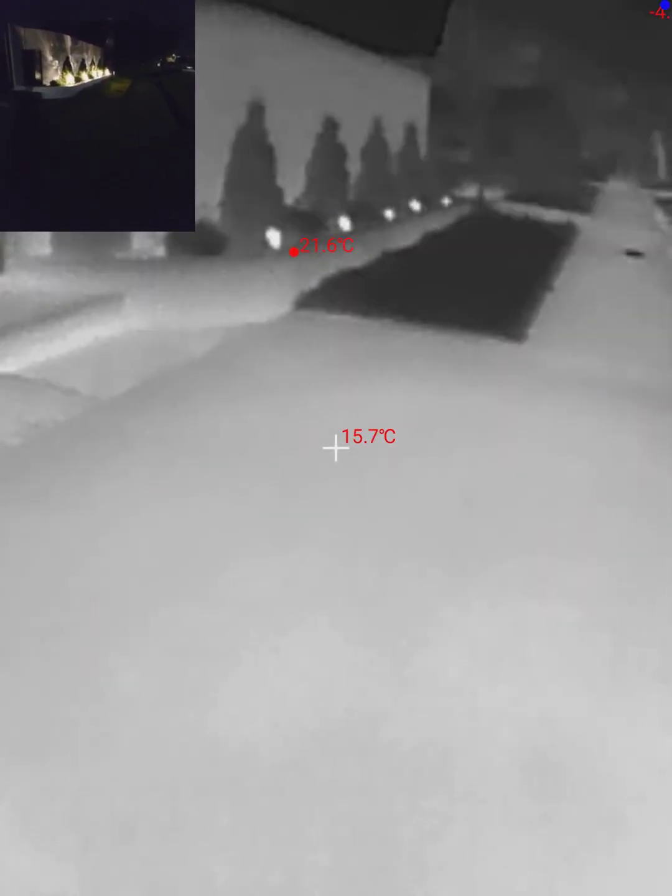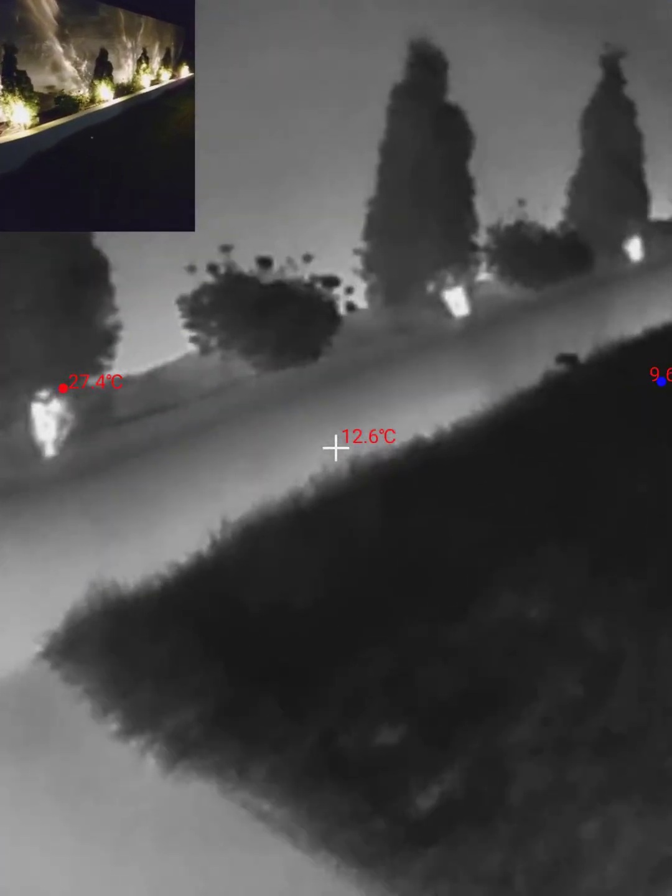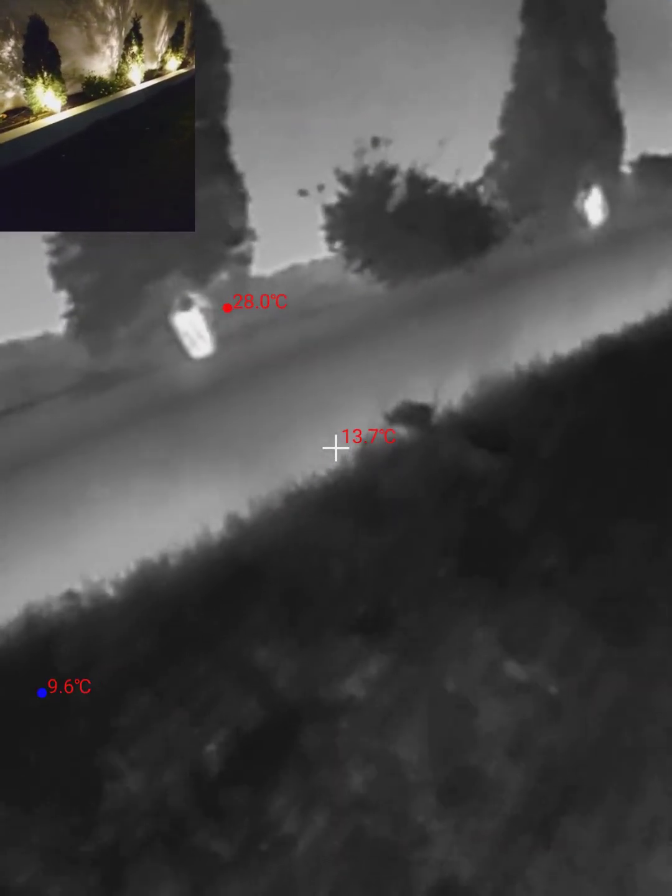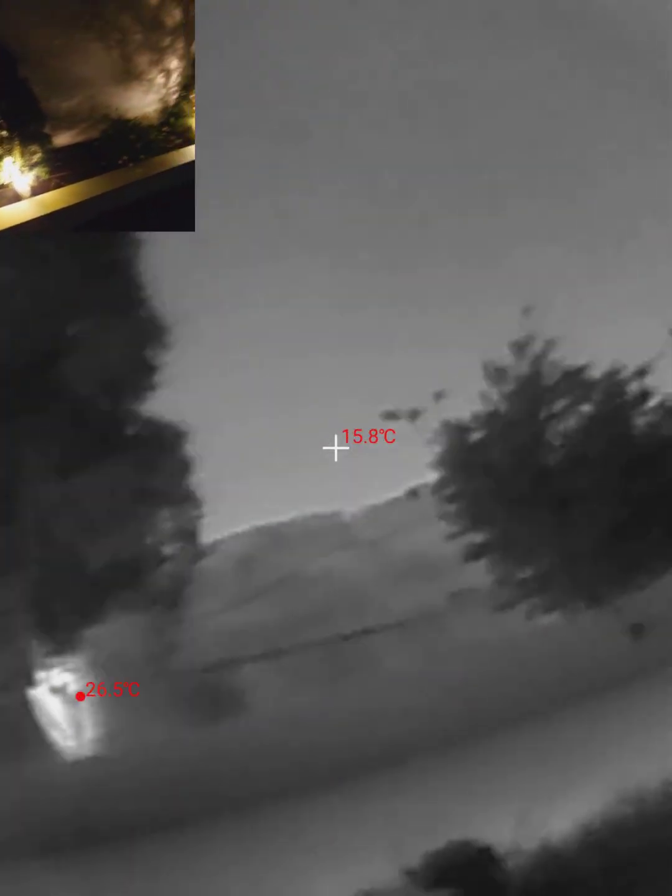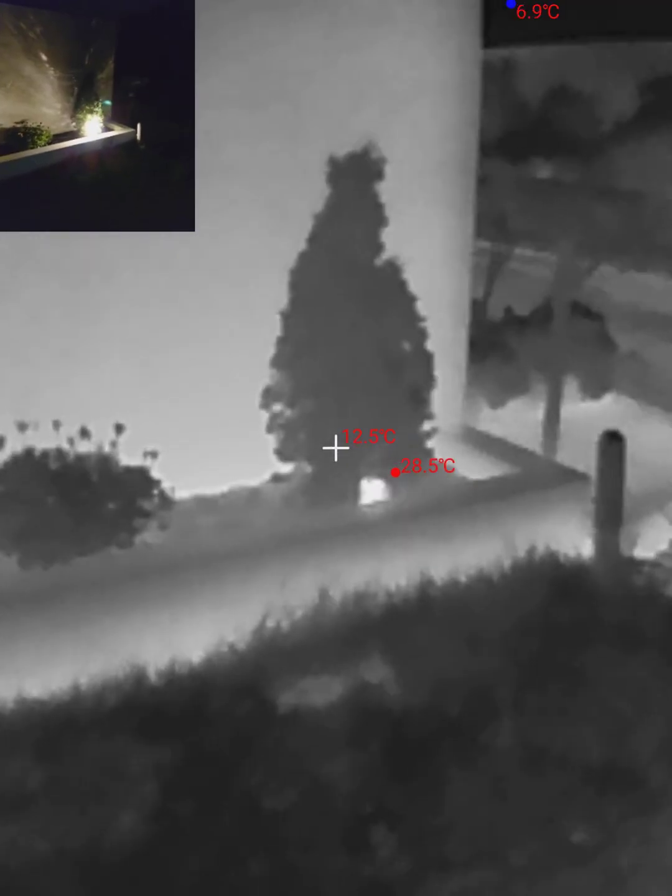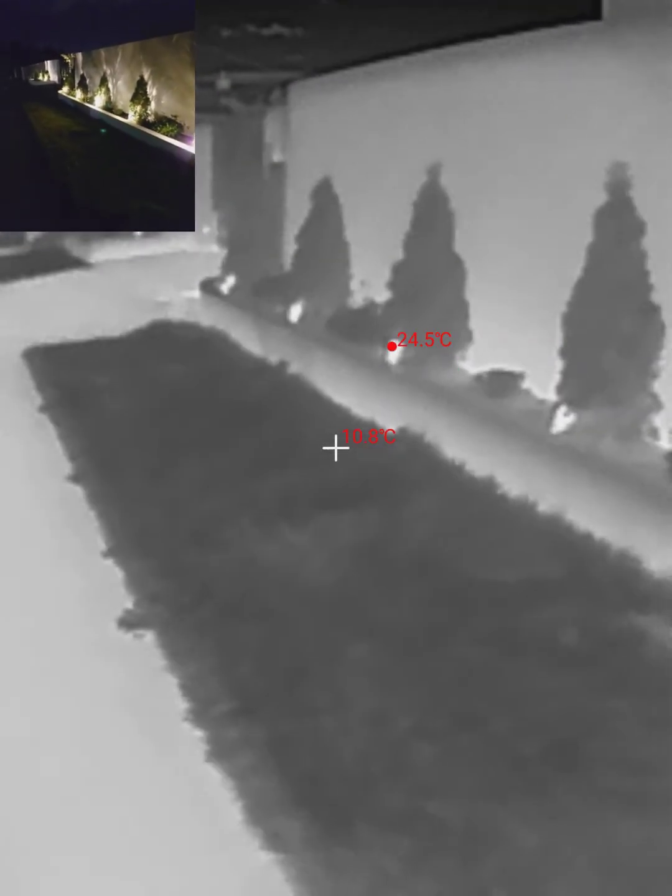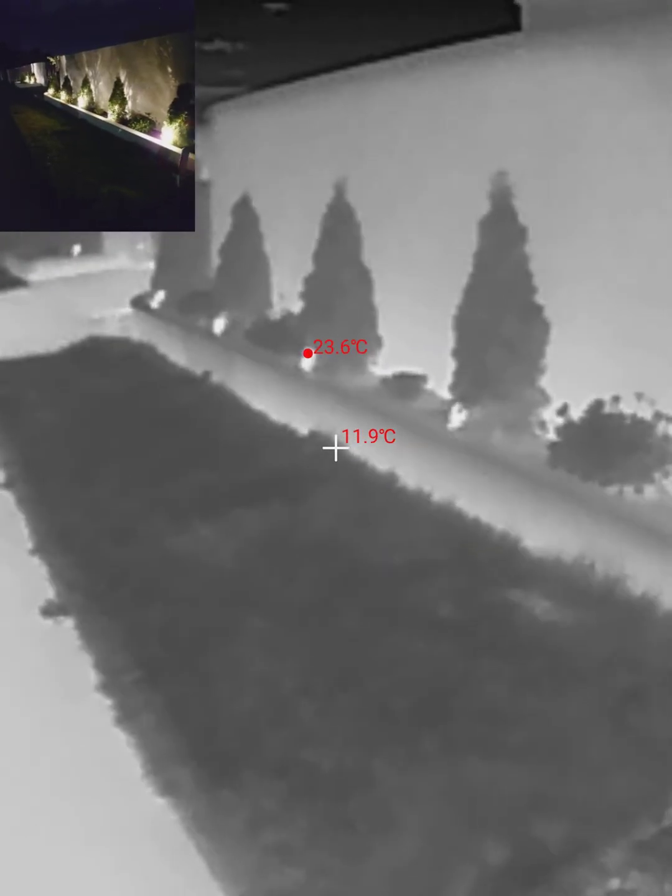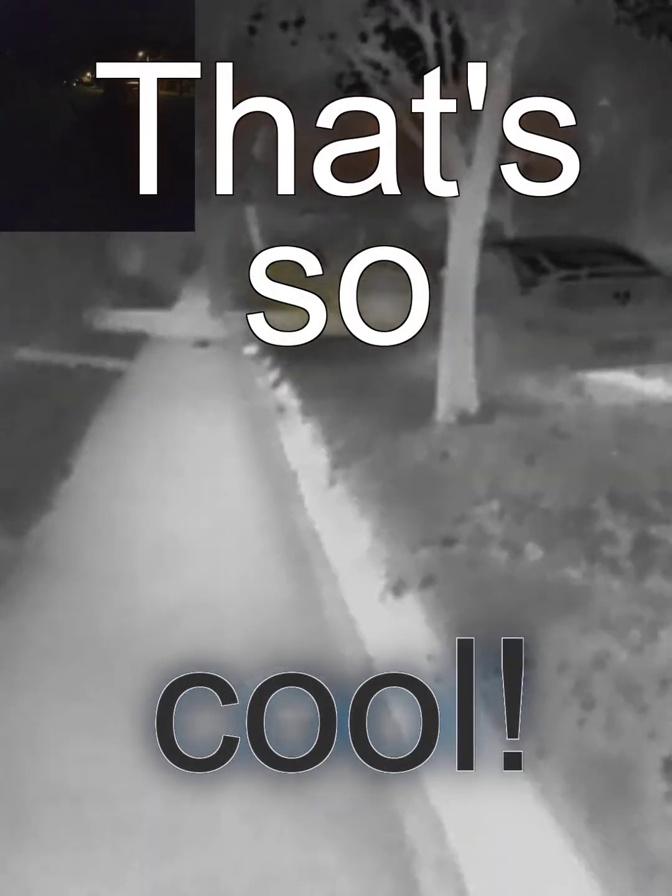Oh, this is really interesting. So you can see these garden lights here actually show up so... Oh, they must be halogens. Yeah, those are probably halogens. That's why they show up so well. I would have thought they'd be LED these days. That's really interesting. Also notice the heat gradient on the wall. The lower parts of the wall. Oh, that's so cool.